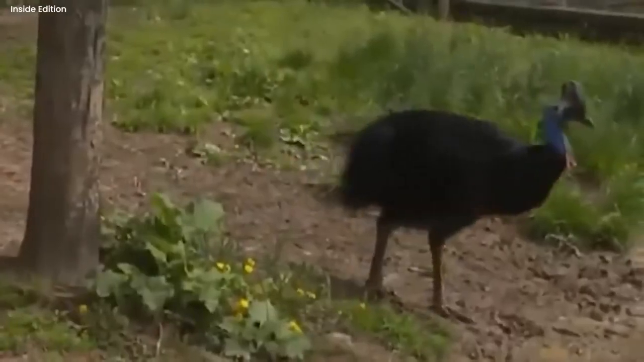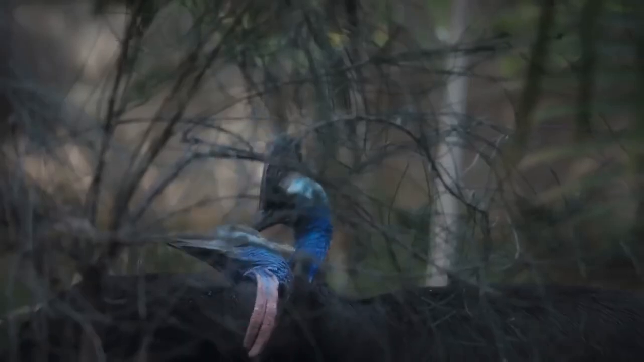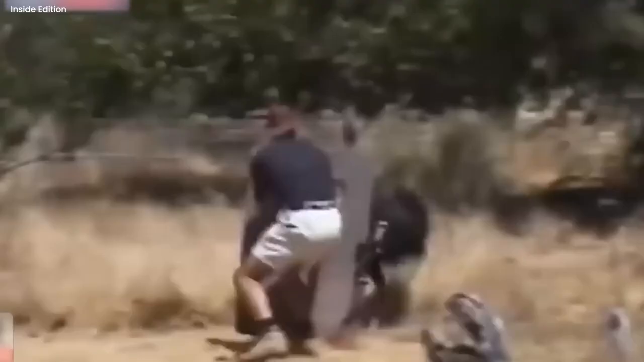This whole spooky encounter reminds us that nature can be full of mysteries. Like the cassowary, which keeps its secret hidden deep in the wild, just like it guards its eggs.